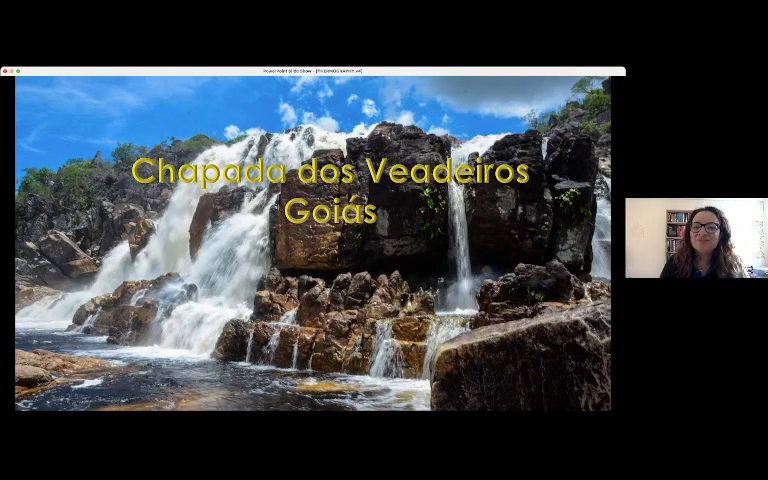Another touristic point in Brazil, Chapada dos Veadeiros in Goiás, is a really beautiful forest to visit.